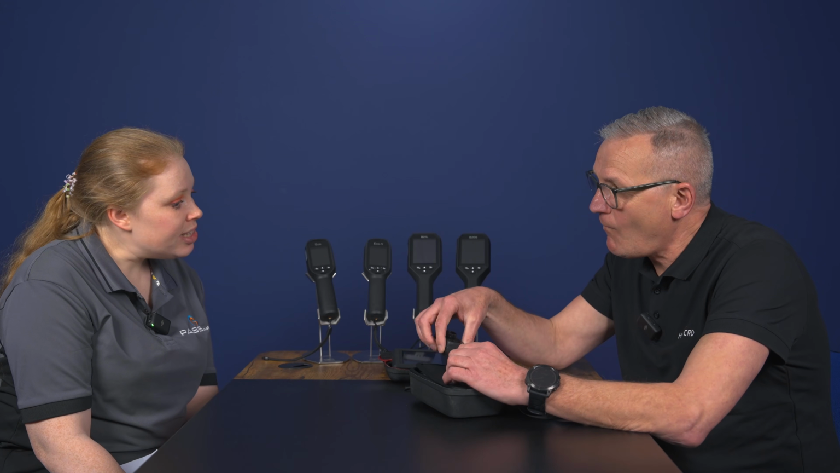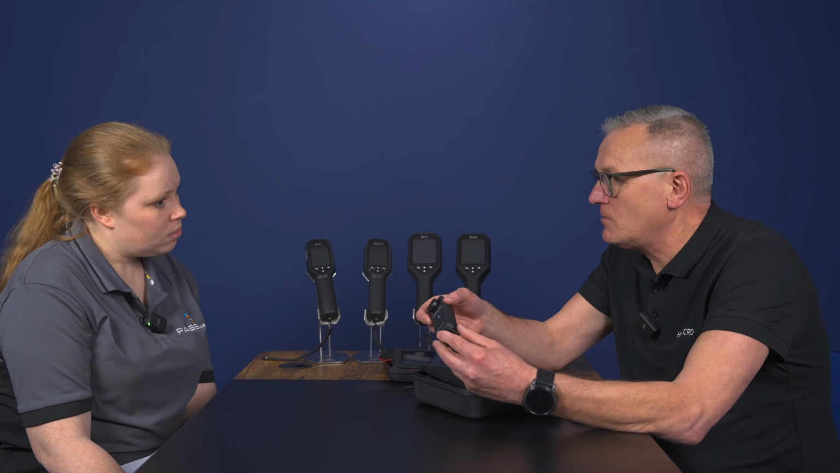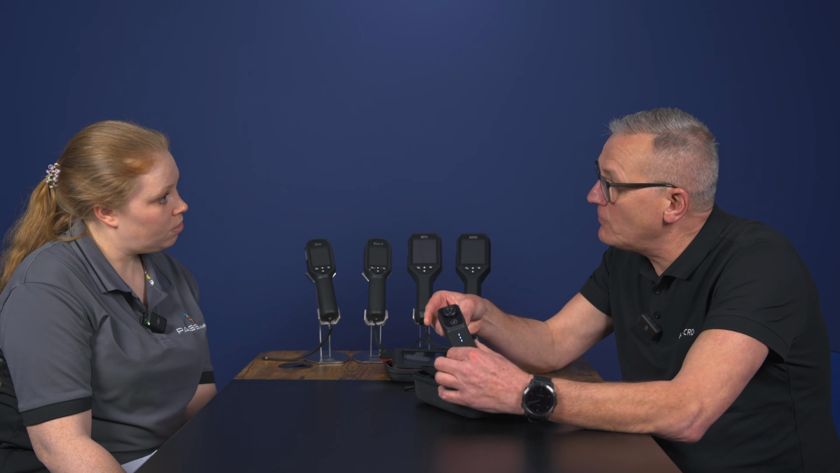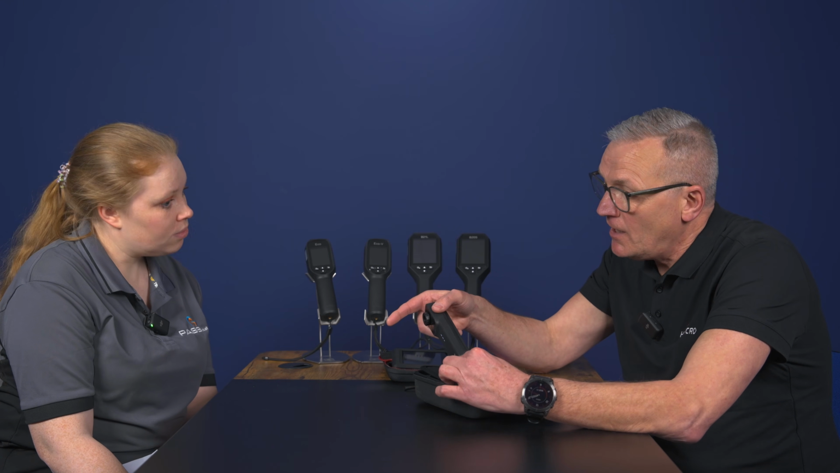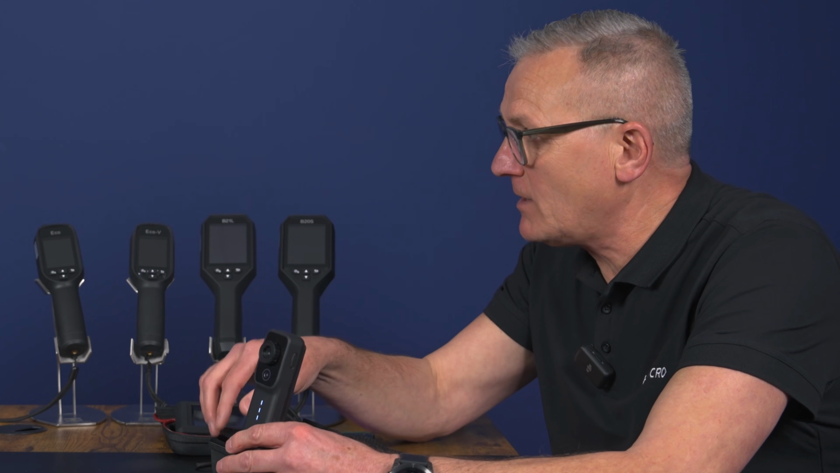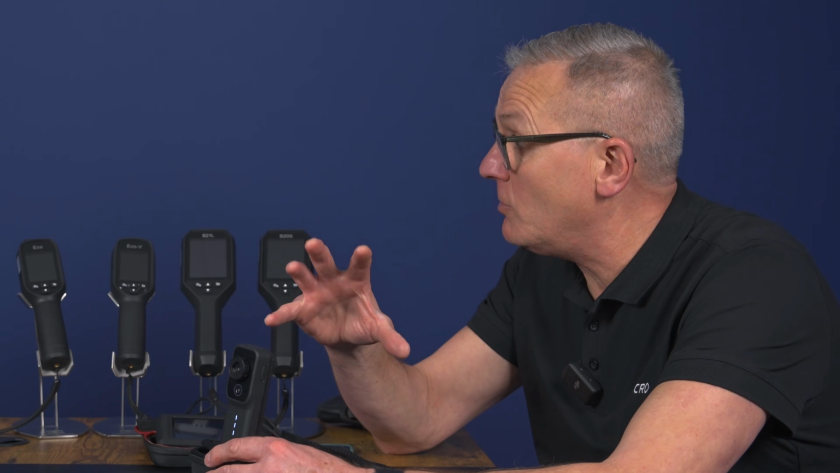So is it suitable for the same sort of things as the other Minis? So HVAC, plumbing, electrical? And a lot more really as well. So obviously we started selling this camera a short time ago. One of the uptakes on this has been a few of the solar companies. They've taken a look at this as well. So I can see great things for this camera. It's a great way of taking images. It is a standalone camera as well, but also it gives you that function when you want to attach it to your tablet or mobile phone. Yeah. You've got that as well.